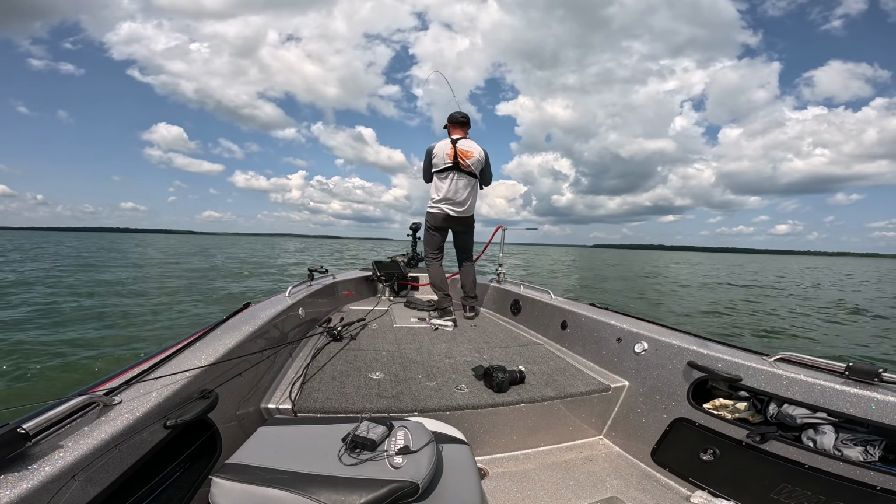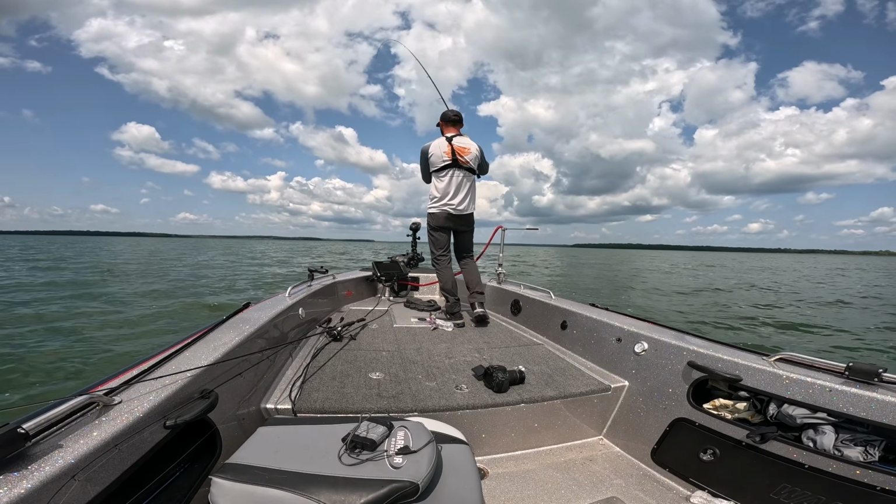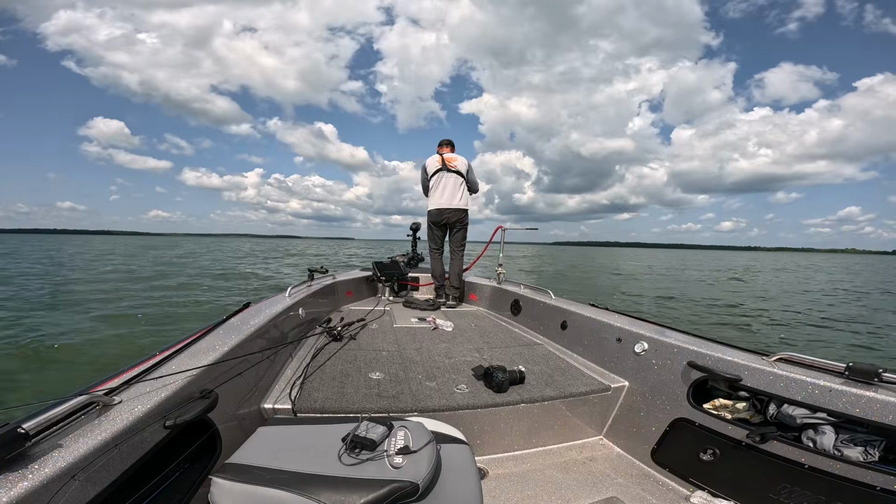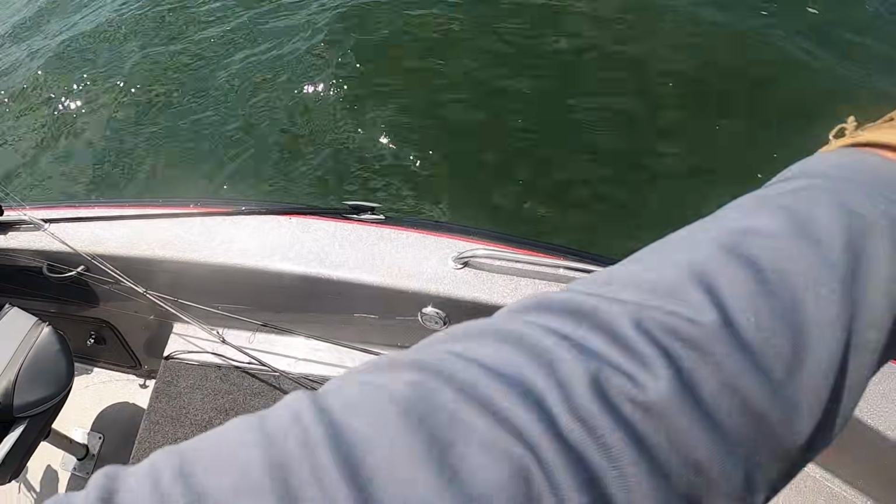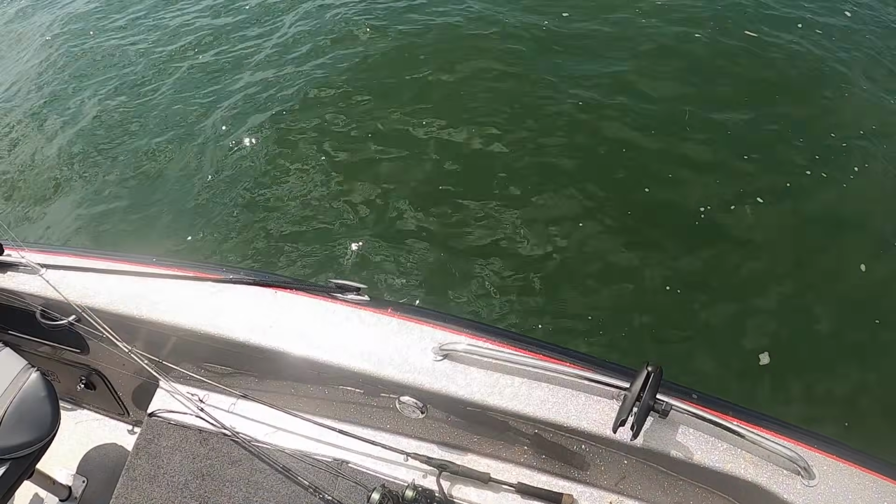Right there, that's feeling good too. Oh yeah, oh yeah. Come here, buddy. Made a few casts at that one. It was a big mark, so I wanted to make sure I tried hard to get that one. This is feeling like probably the biggest fish of the day if it's a walleye. It's a real good sized mark.